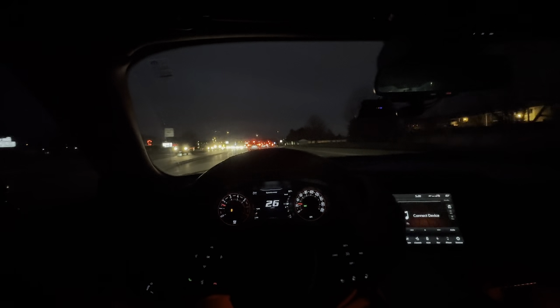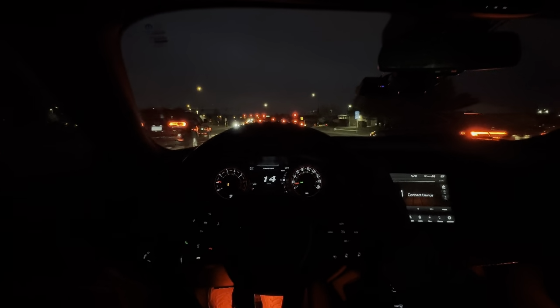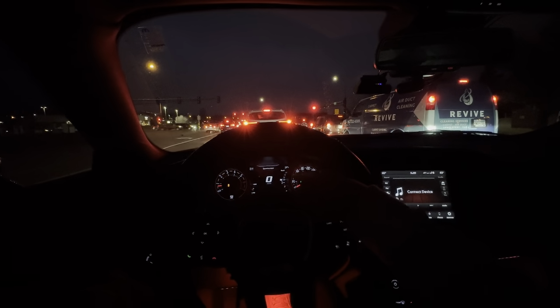I could also go in sport, but I find that if you drive in track, it might not even be right that the valves open up more. Or I don't know if they're already open. All right, so I finally came to a stop. I did put this over in manual mode here.